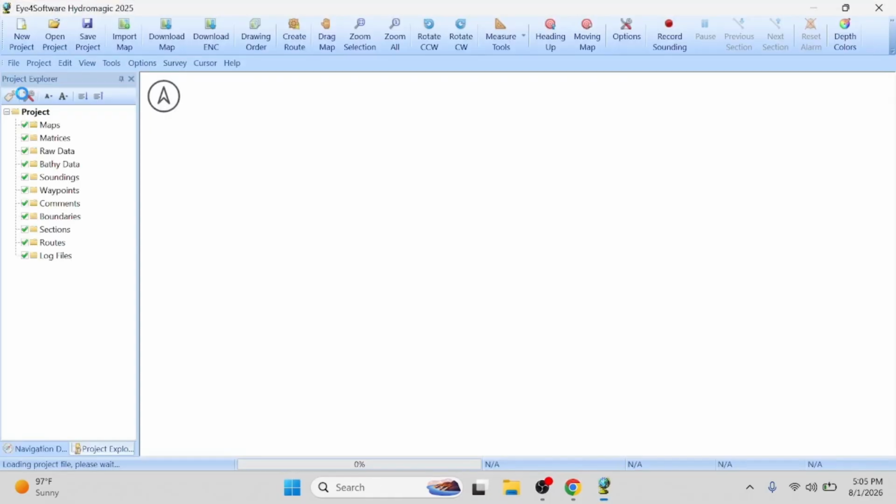And this is pretty much where we would start in Hydromagic. I already have a separate video on how to make a border and how to download a map. So we're going to skip that. We're not gonna do that. I showed you where the user manual is, so I'm going to jump right in.